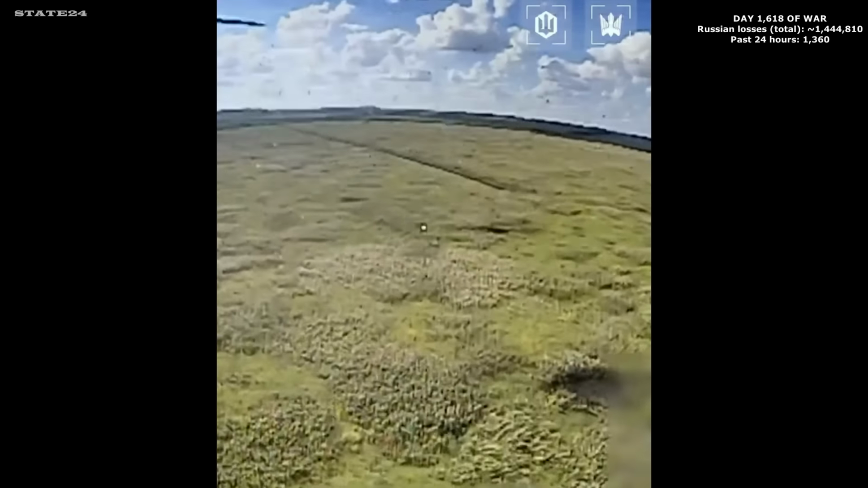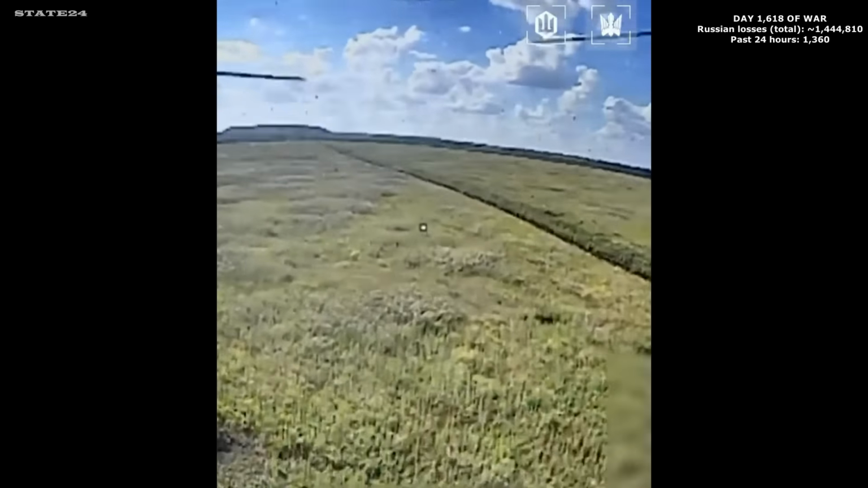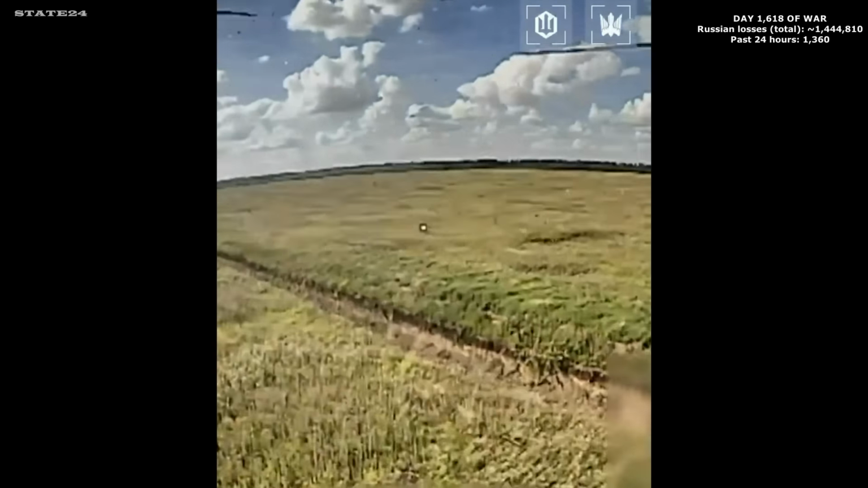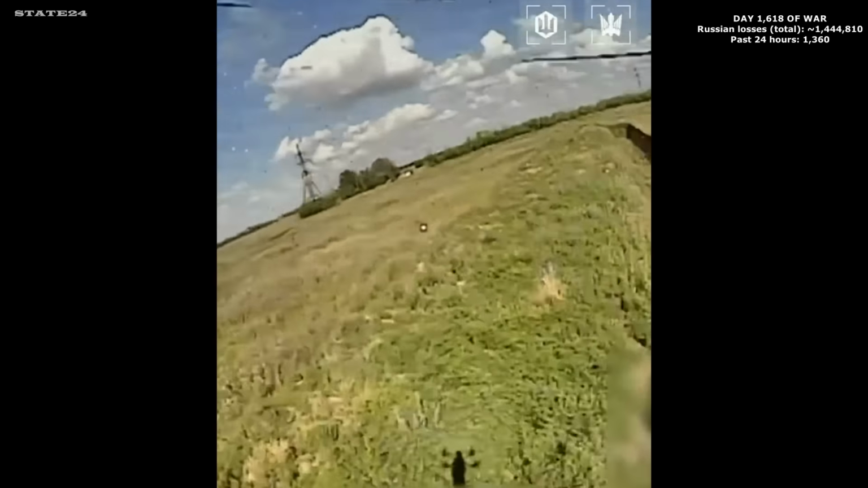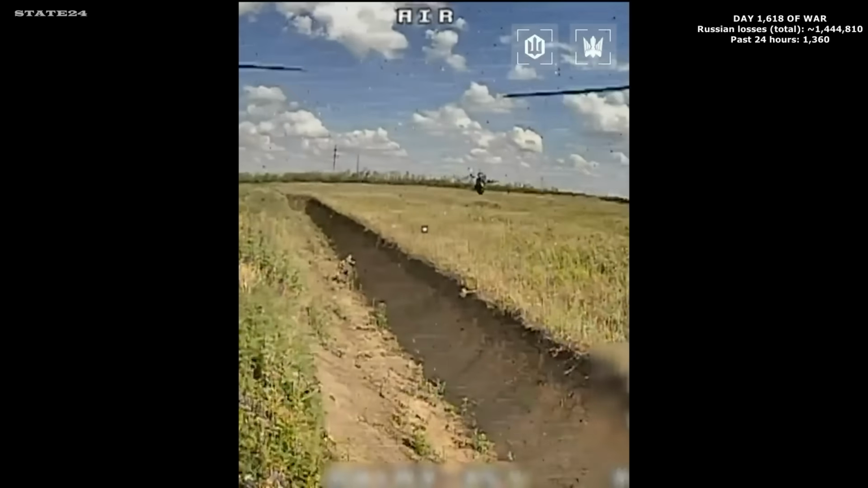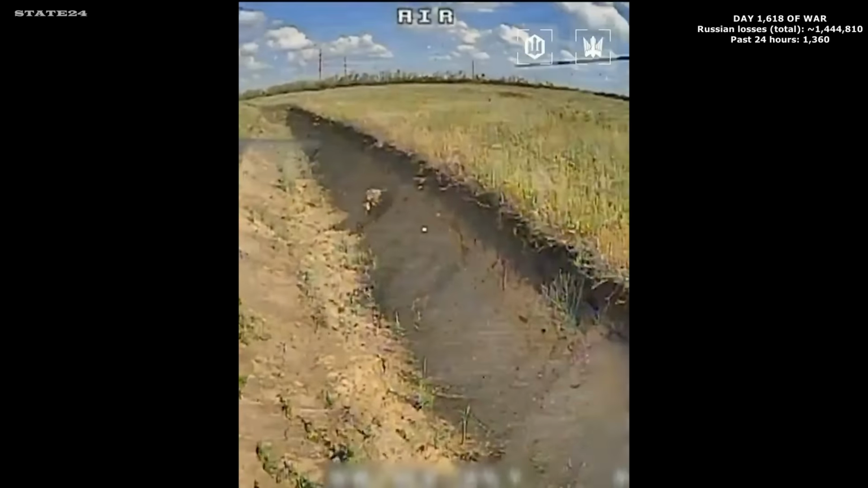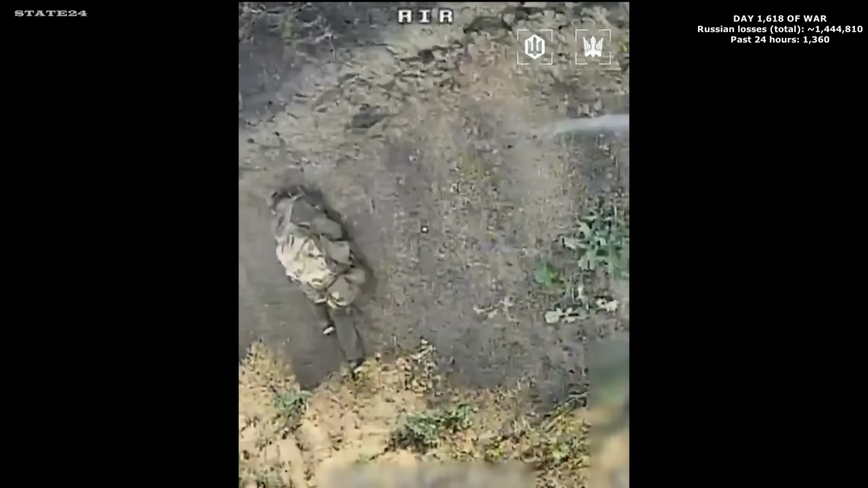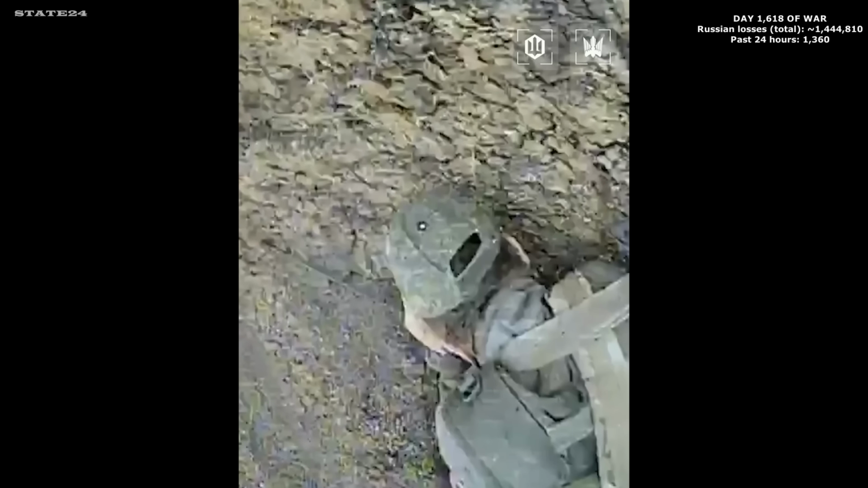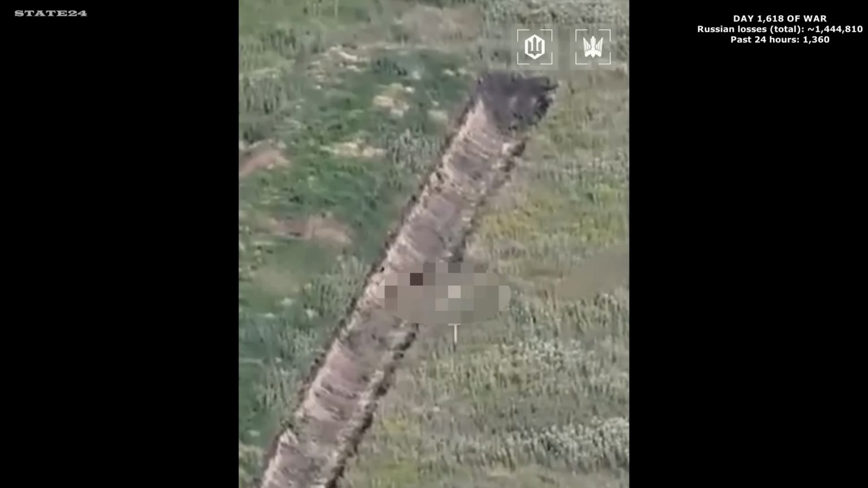Southern Donetsk. A Russian soldier spotted climbing out of a Ukrainian defensive trench, a position he was using for cover on the wrong side of the line. Ukraine's Magyar's Birds operators respond immediately, FPV drones already closing in before he clears the trench. He emerges into open ground with no time to assess the situation. The drones reach him before he understands what's tracking him. No chance to respond, no way to take cover again.